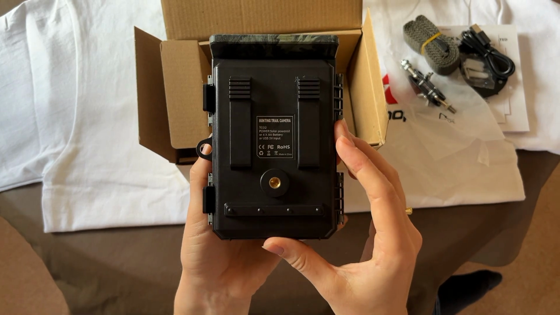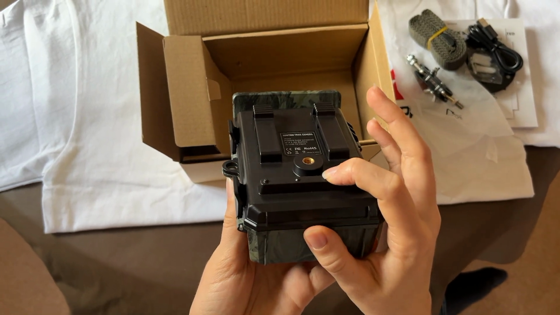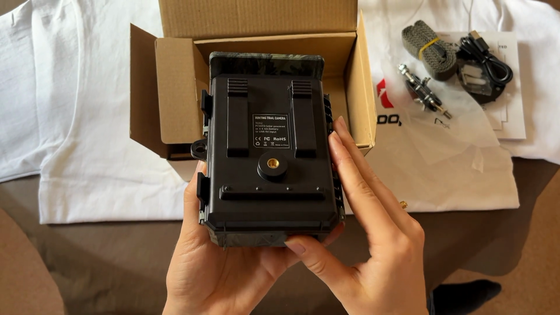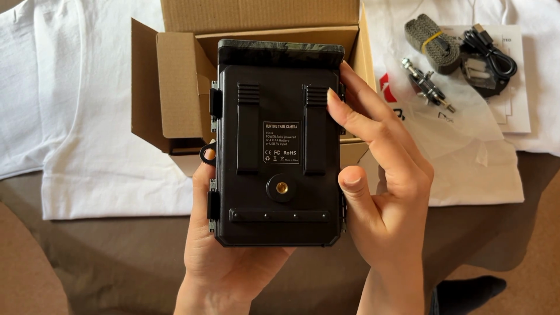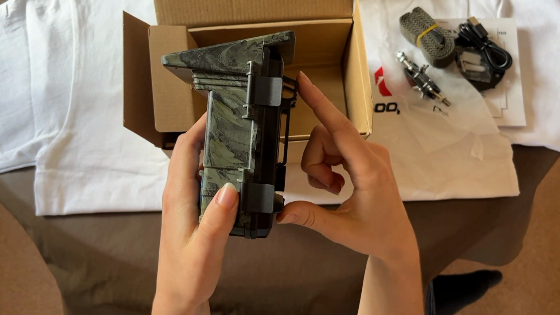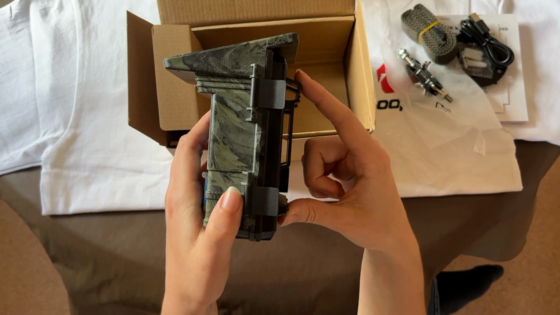On the back, we've got lots of features. This part here, if you could see, has got some bumps in it, which can stop the camera slipping if it's on a smooth post as well as against the bark of a tree. And this also has the same feature here. If I turn this sideways, you can see we've got a smaller hole here, which you can put a secure tree strap through, which again you can lock to keep the camera secure.